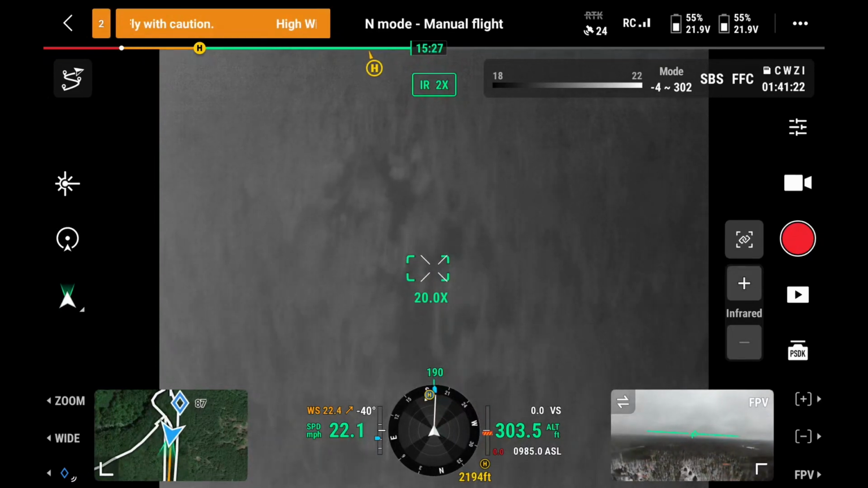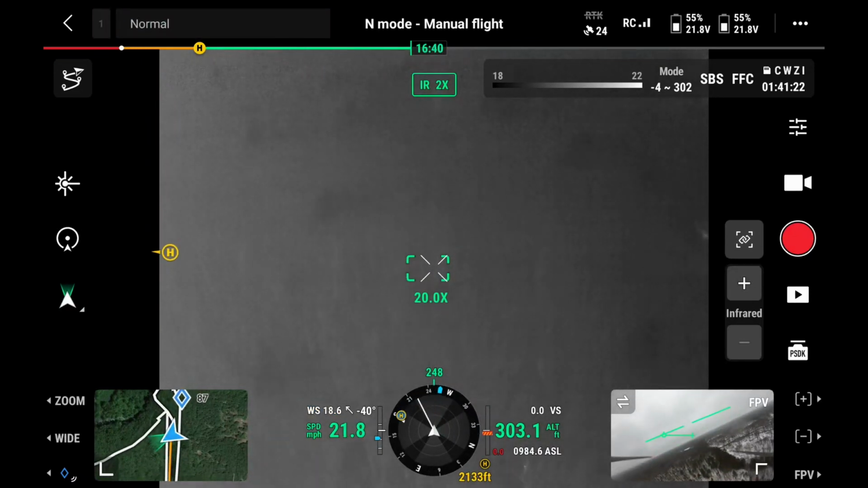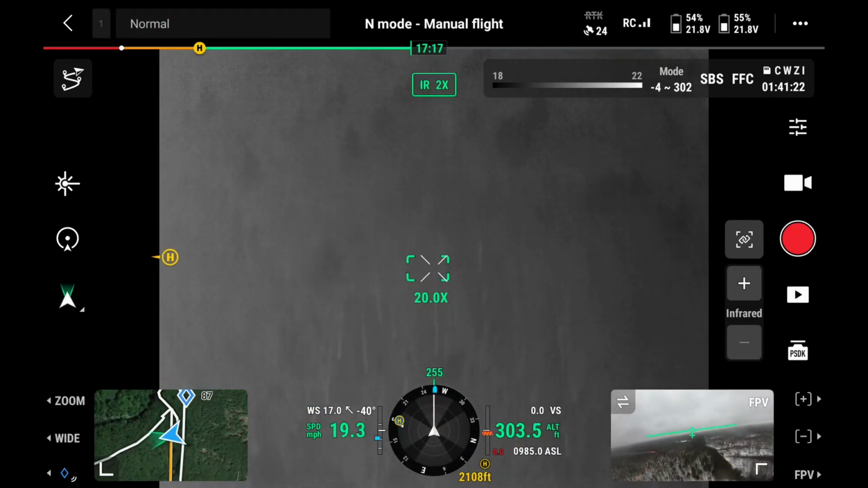You want to sit here for a minute, Doug? No, I'm good. I'm scanning the woods.